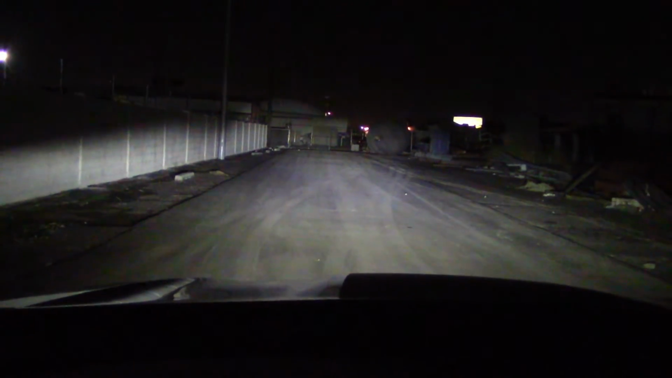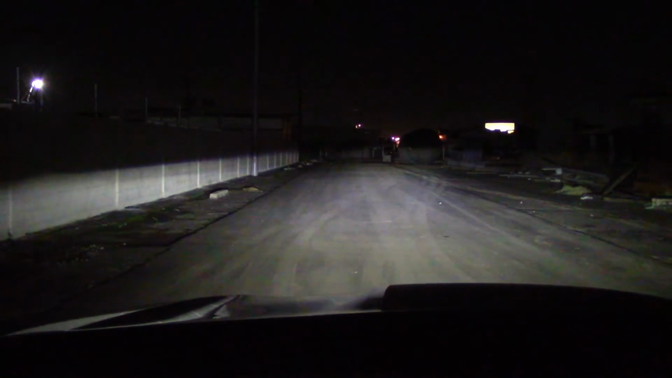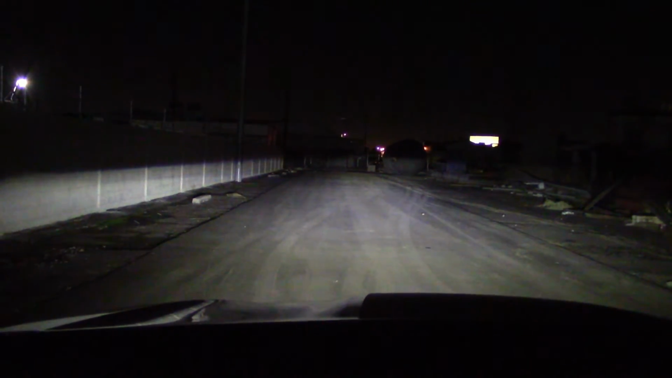And here we got the brights on a fence 80 yards away, building 130 yards away. Very strong in the middle, like the close range, not on the sides, and go to low beam. Really reaches out. These are nice low beams, no complaints.